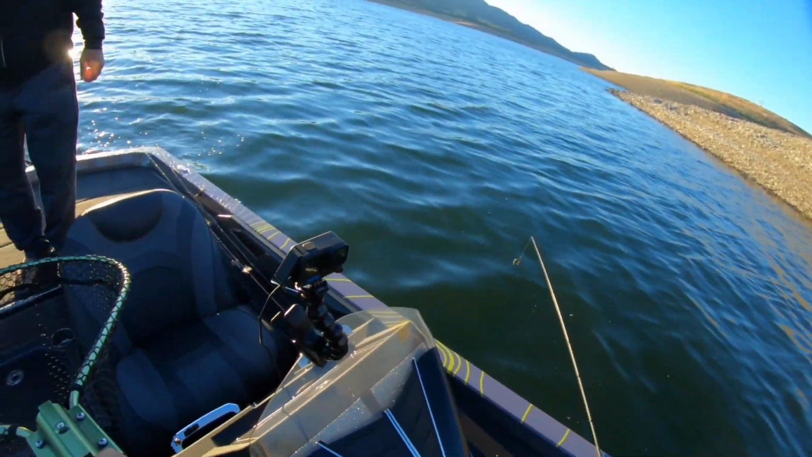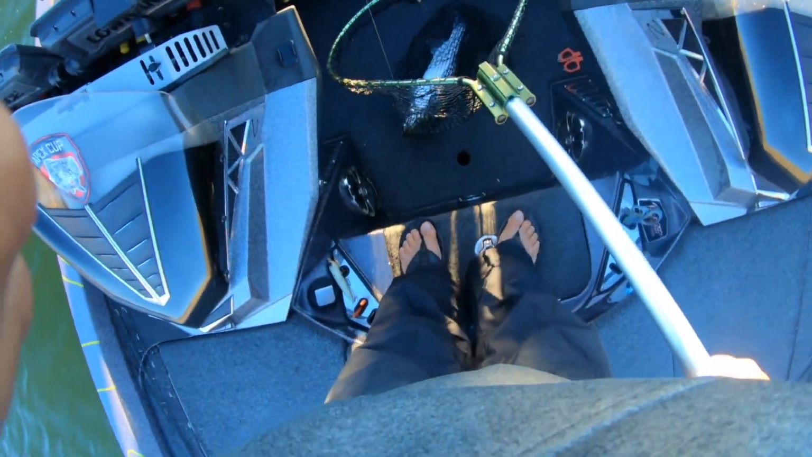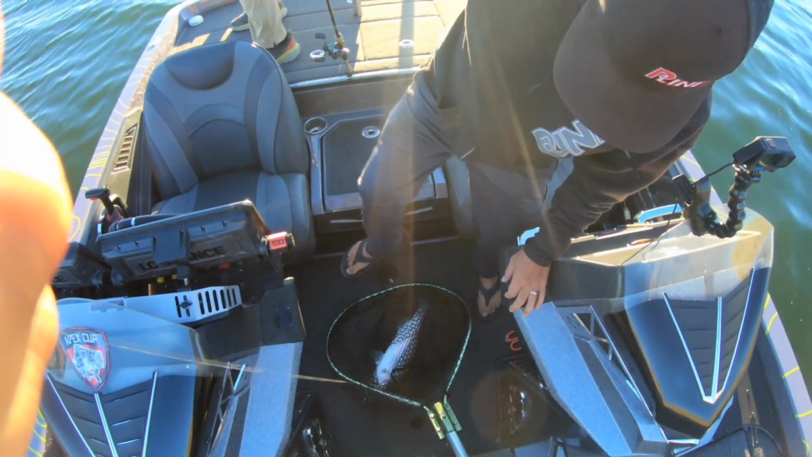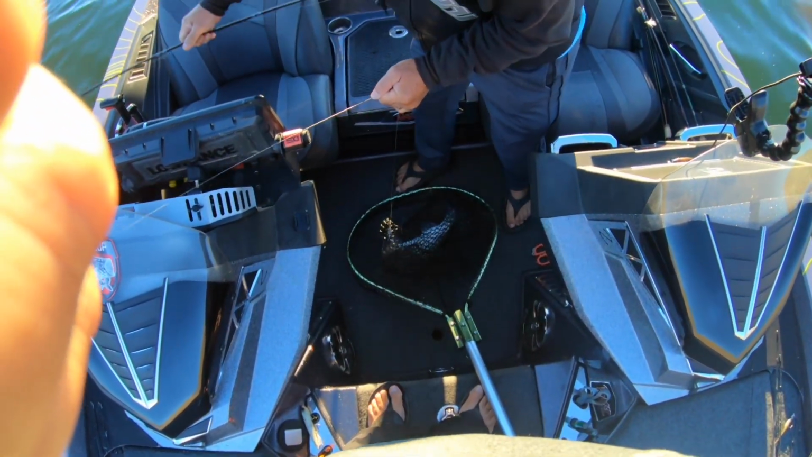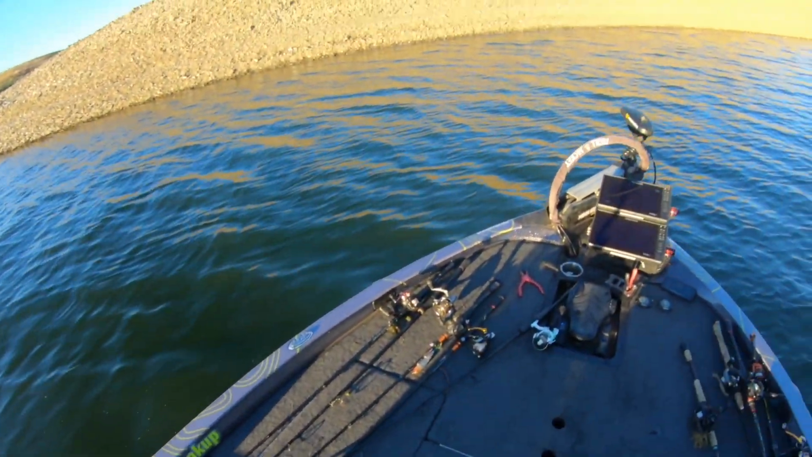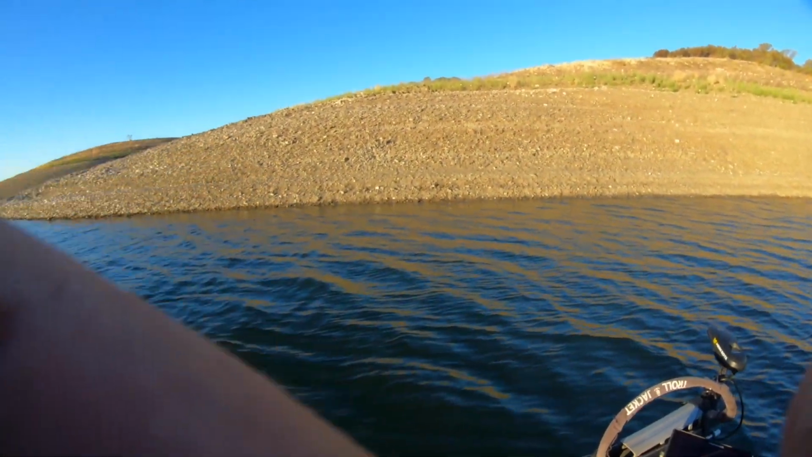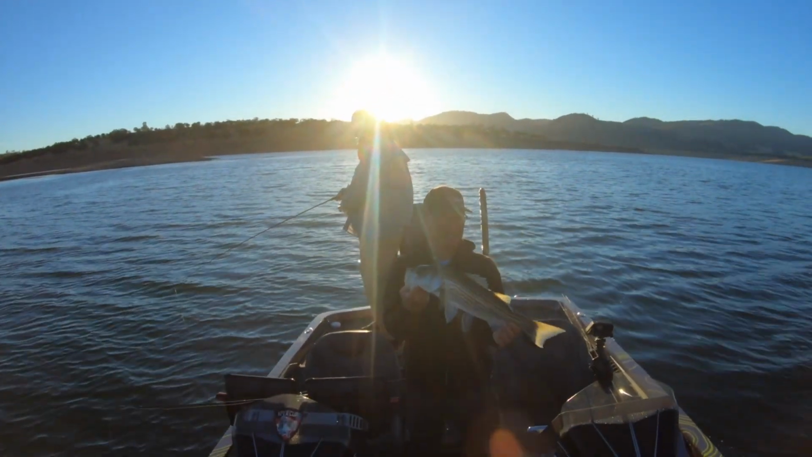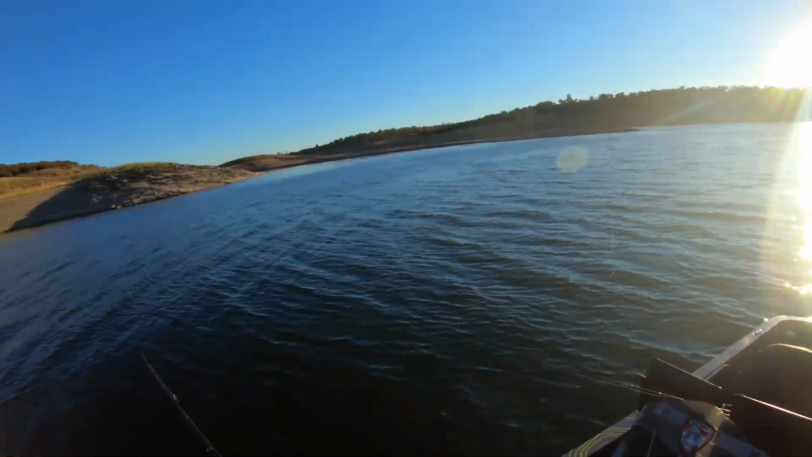Ooh, look at that. That's the biggest one yet, huh? That's a nice one. Good tacos. It's about a 20-incher, spooning, vertically jigging. That's a nice one. 3 pounder. It's a nice one.